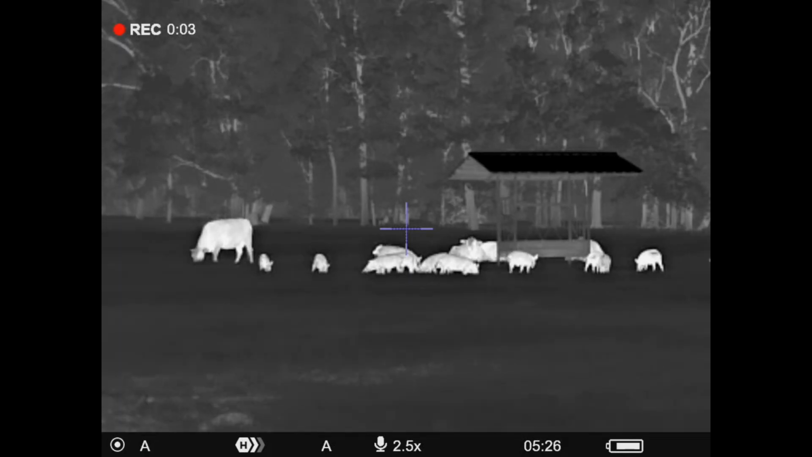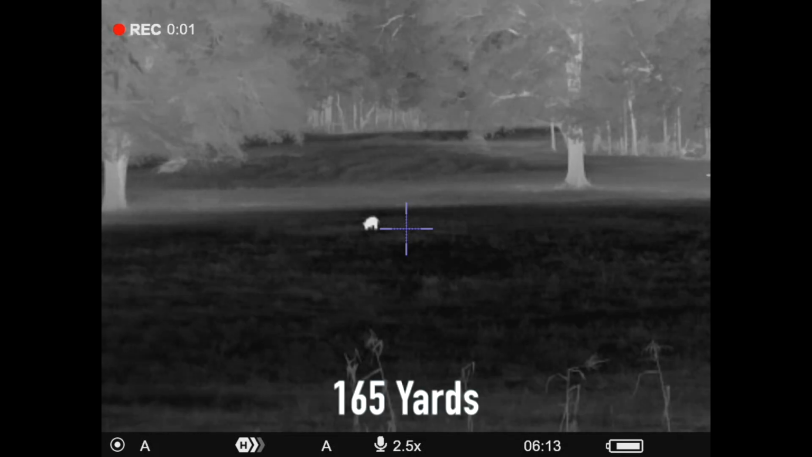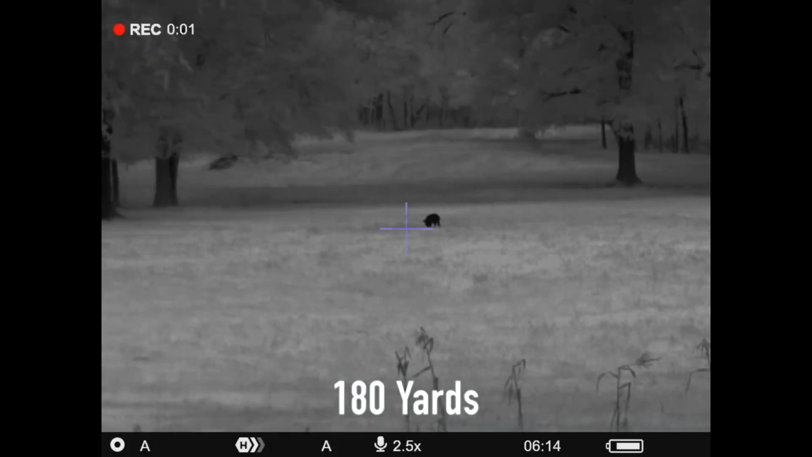One nice thing about the Pulsars, we really like this, they have a very high recoil rating. So while most manufacturers are somewhere around topping out in that 308 caliber, Pulsar, all of their units are a 375 H&H or a 12 gauge shotgun. So that is very, very high recoil. So you should be good to go there.